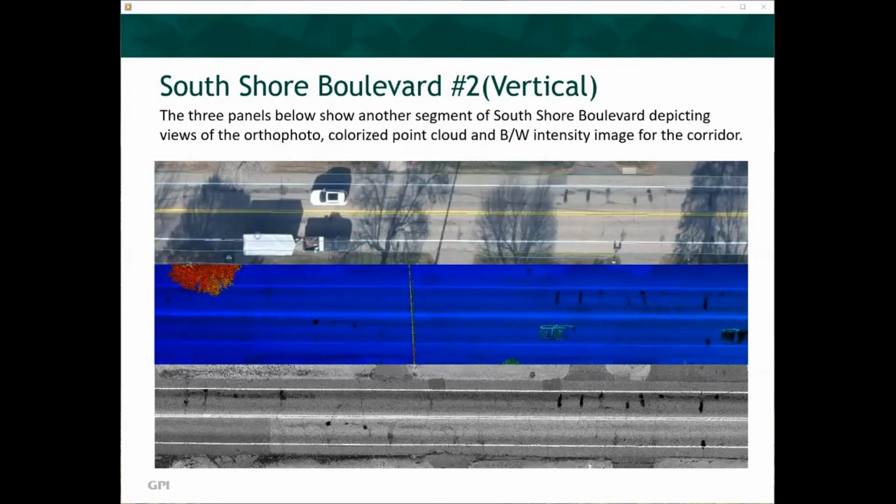The three panels below show another small segment of South Shore Boulevard depicting views of the orthophoto, colorized point cloud, and black and white intensity image for the corridor. In a similar fashion as before, the three data types illustrate very useful tools that state and county technicians can use to determine an appropriate PASER rating for a portion of a corridor or average for longer segments of highway.